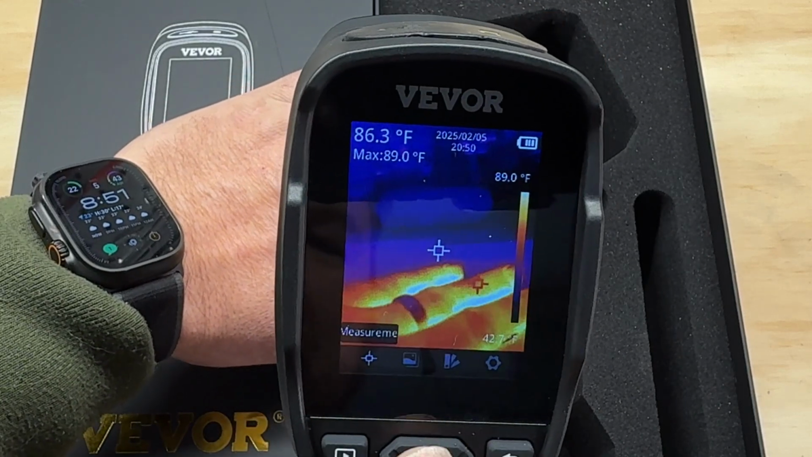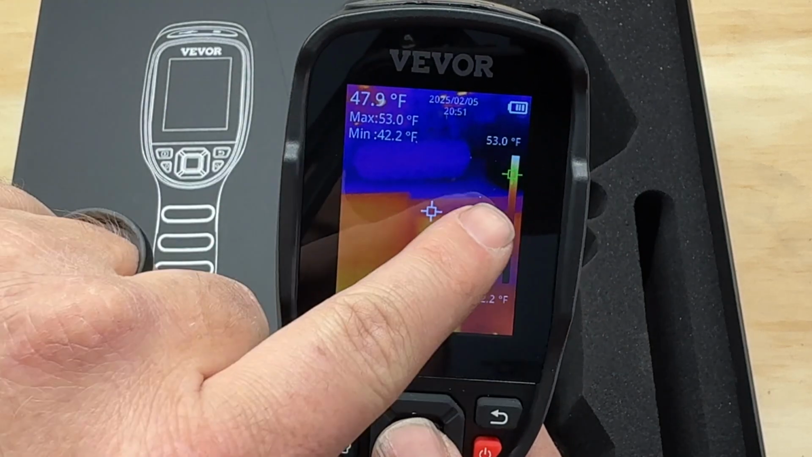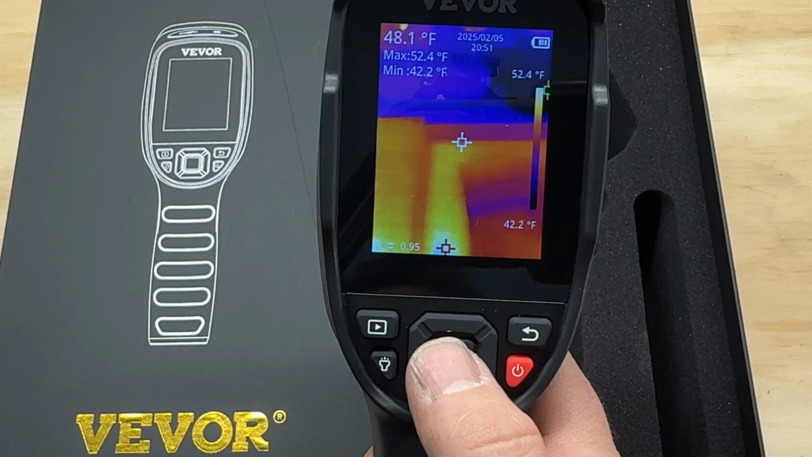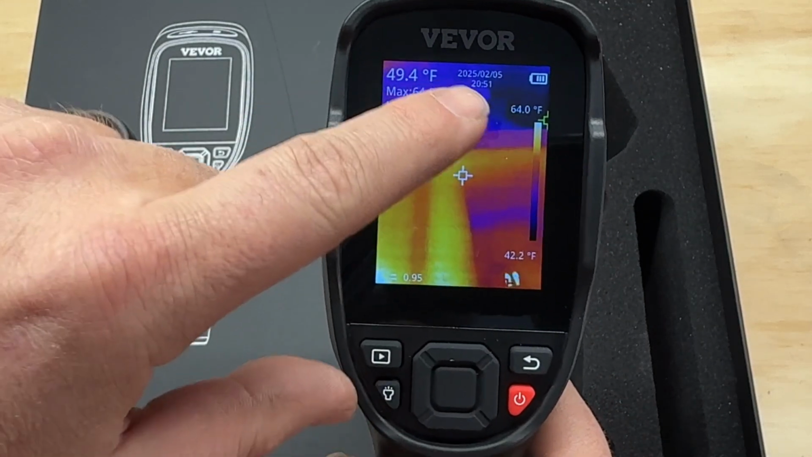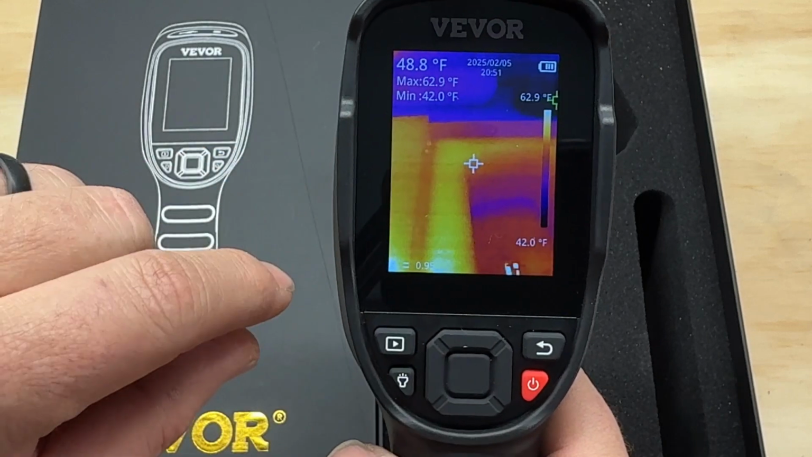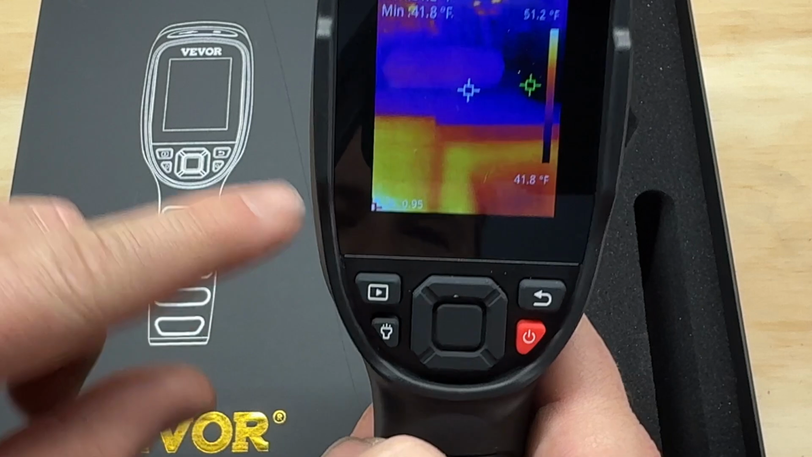Okay, now if we go back to measurement mode, we can put cold spot. That's going to show the green one, the coolest spot on the screen. So it's actually detecting the highest temperature and the lowest temperature within its view. So that's really cool. Now on the screen itself,